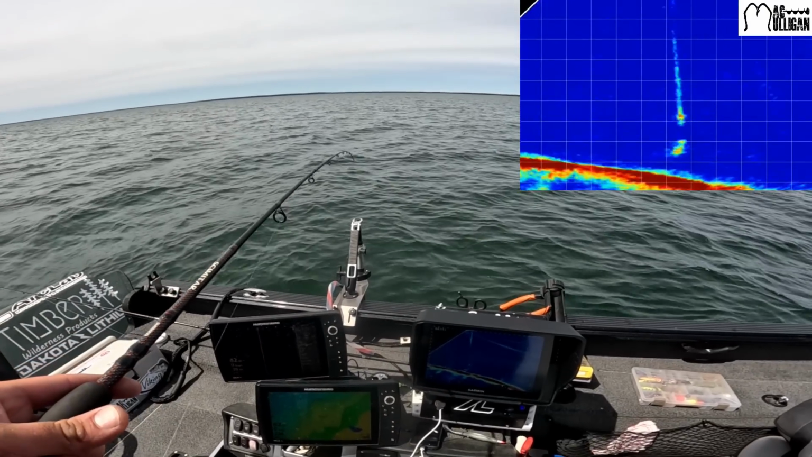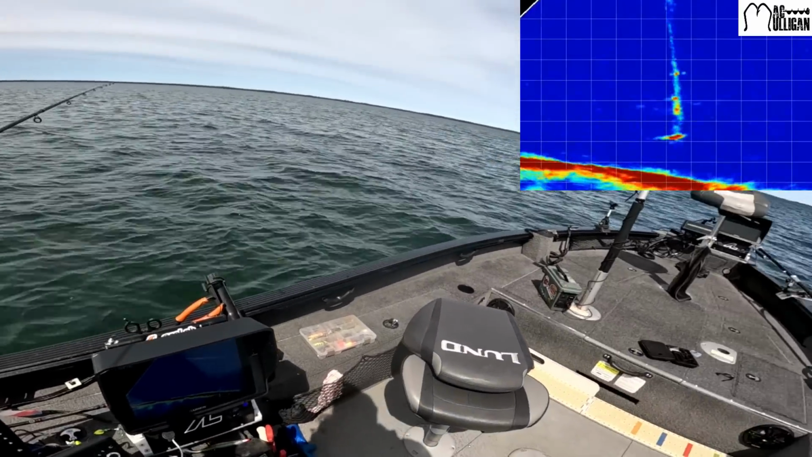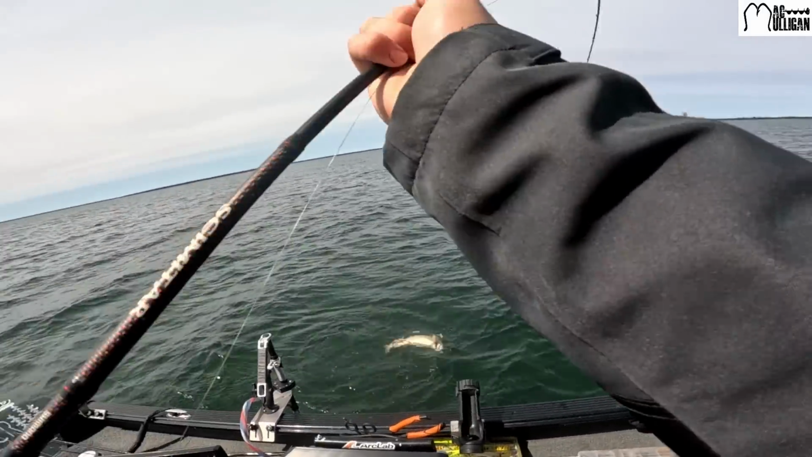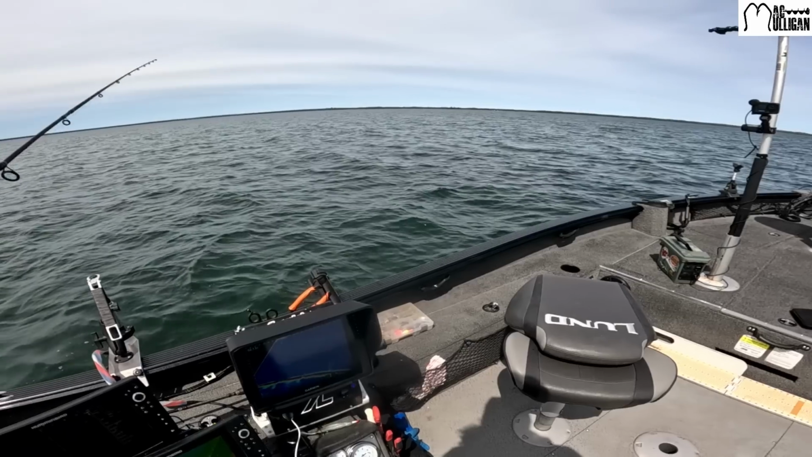They're already coming to it. Oh, one just bit it right away. They are down there thick. They're definitely a little bit less aggressive with the camera on the line. Got him on the camera, baby. Choked it. Settle down. Going back down.